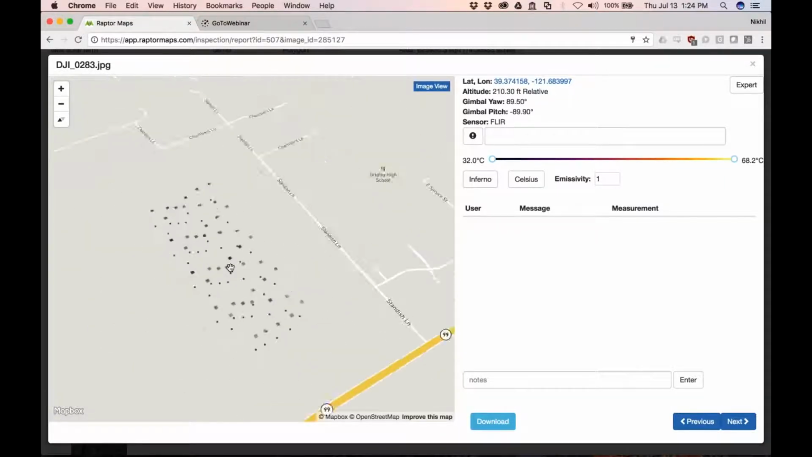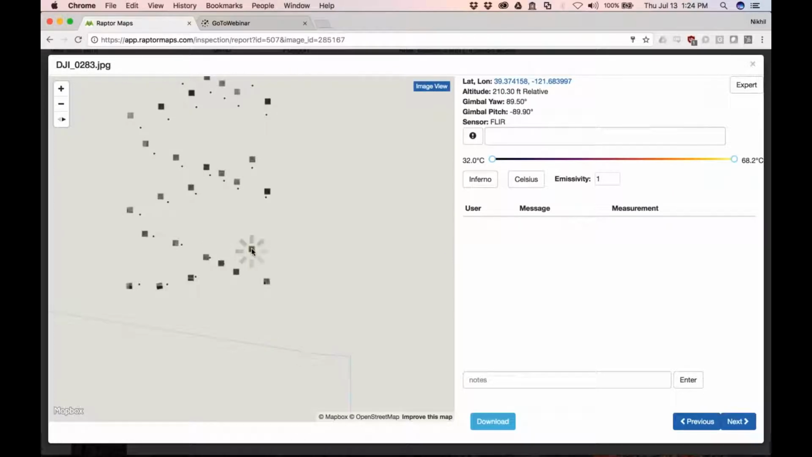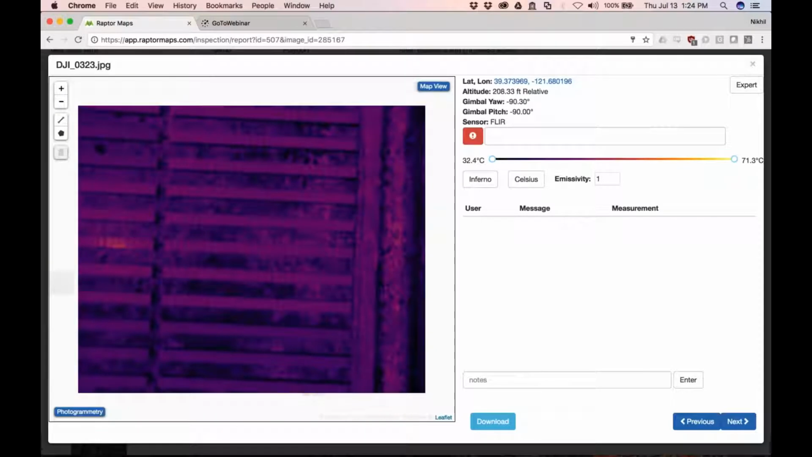But the idea here is that if you're just trying to get a sense of, this part of my asset, what does that look like? Instead of having a folder full of images trying to say, well, where actually is that? We basically use all of the metadata from the image, so the latitude, the longitude, the relative altitude, and then the heading, to be able to project all those images where they need to be.